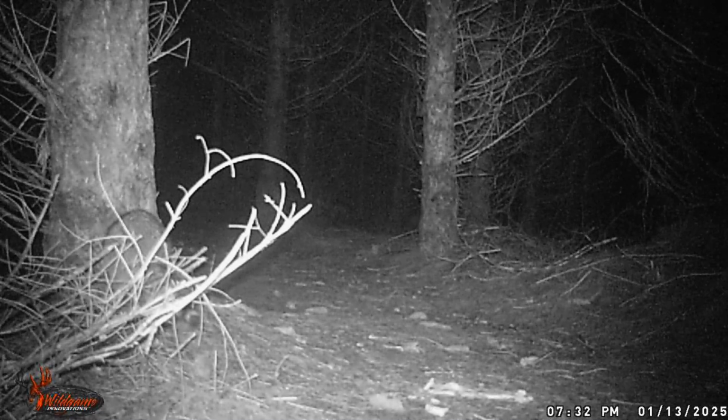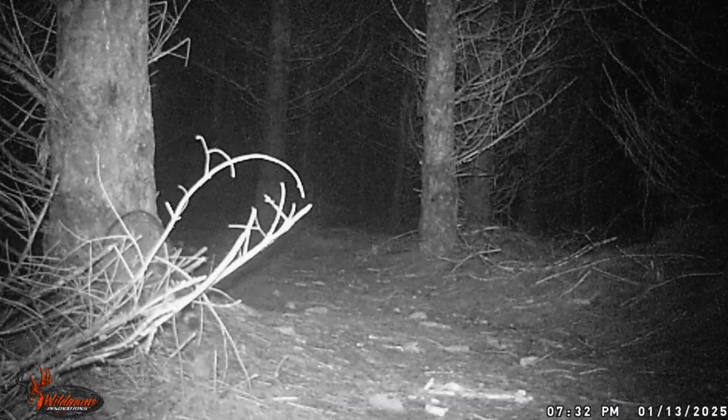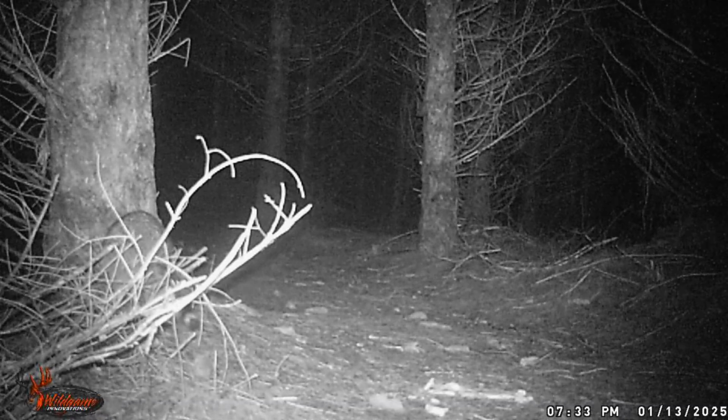There's a coyote there, or not coyote, but a raccoon there behind these twigs. Just eating something.